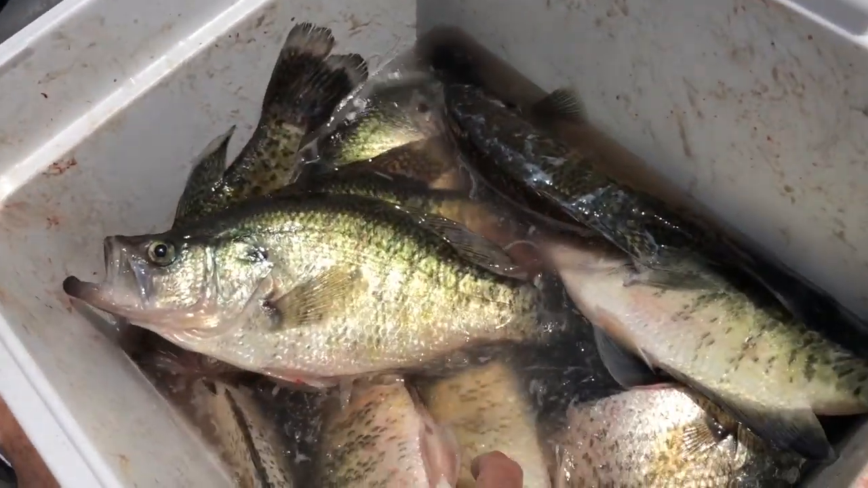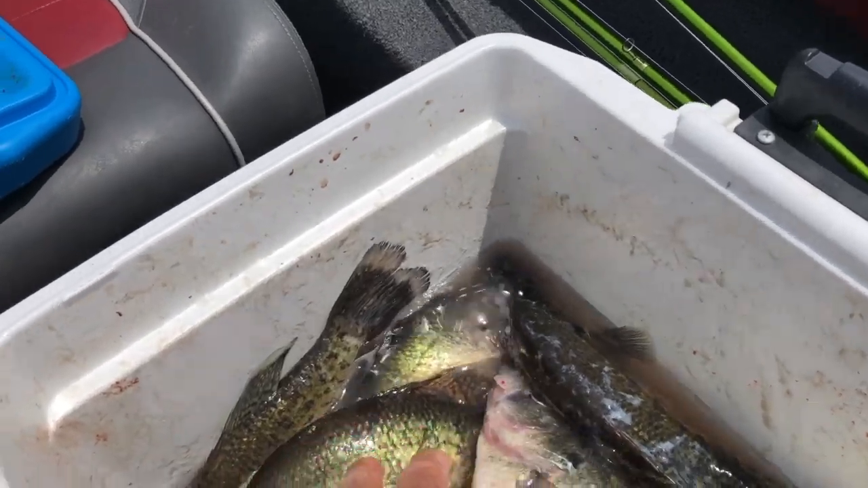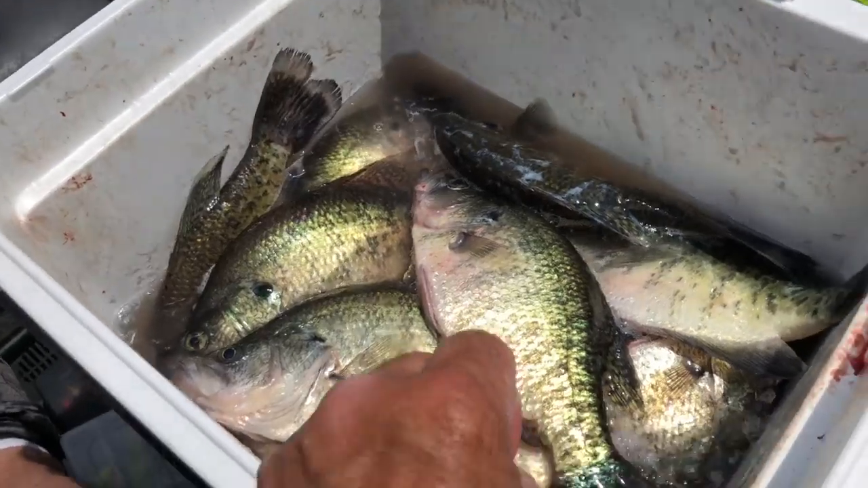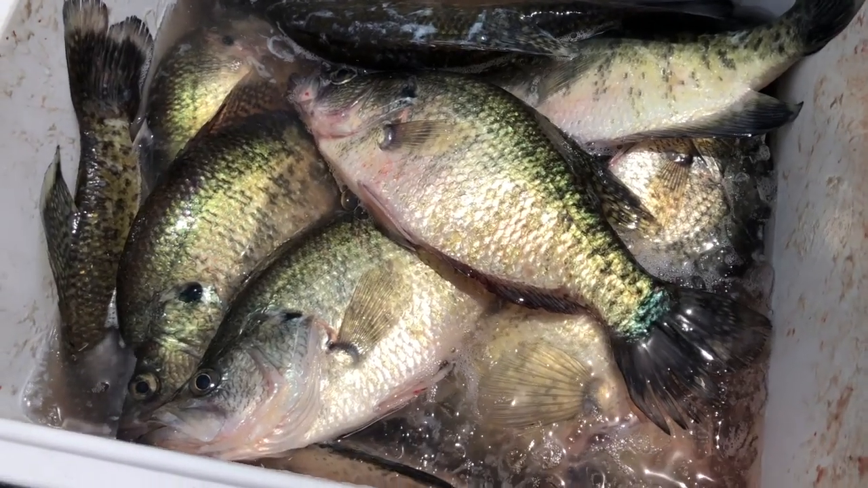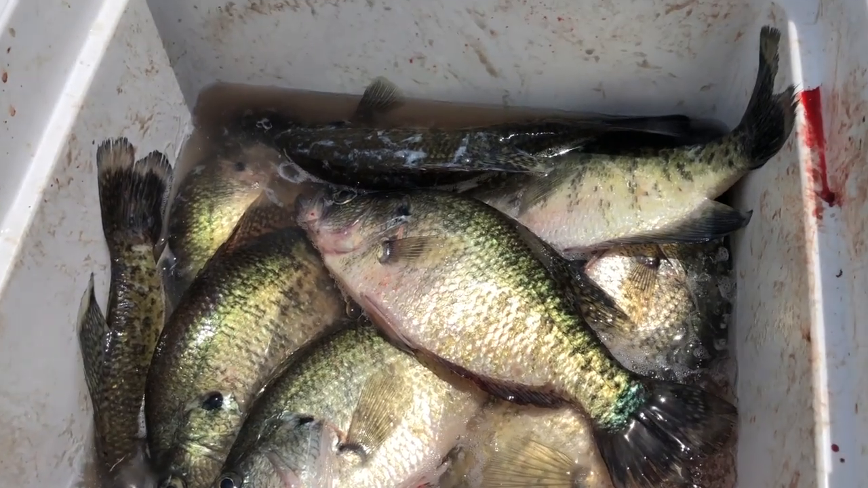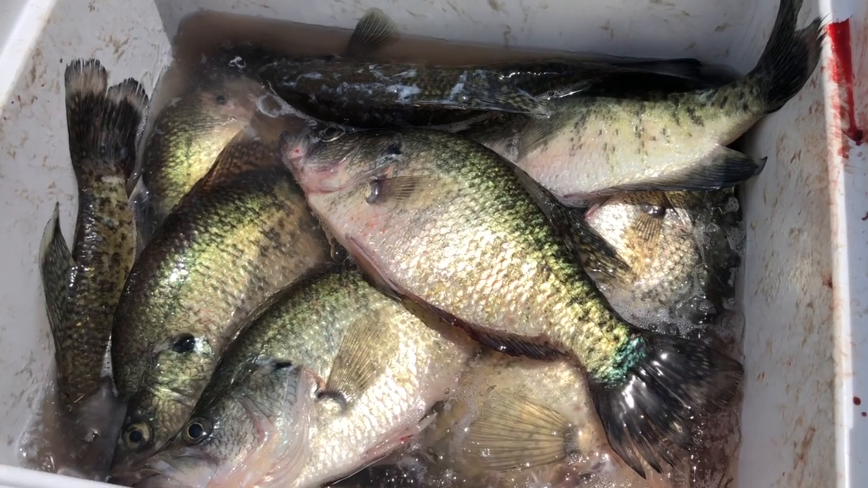Lots of good, healthy white crappie. They're liking that Not So Crazy Chicken, well, the Electric Chicken that we make at Bonehead. But that seems to be the bait of choice today. Anyway, let's move this camera up front, see if we can't get a few shots.